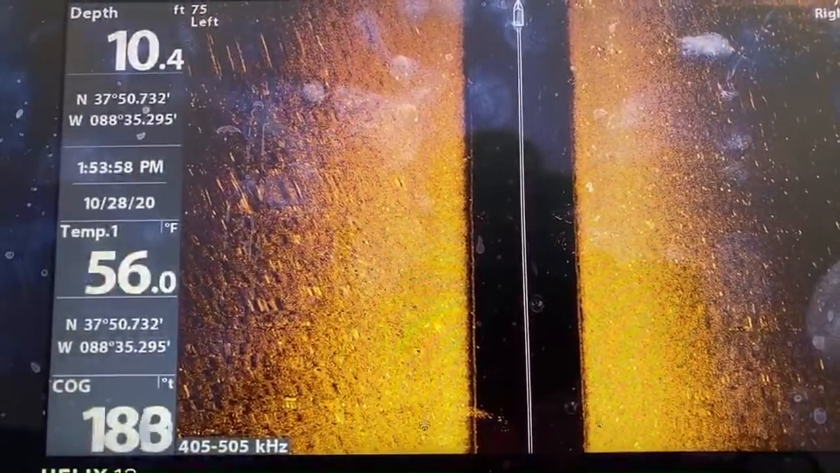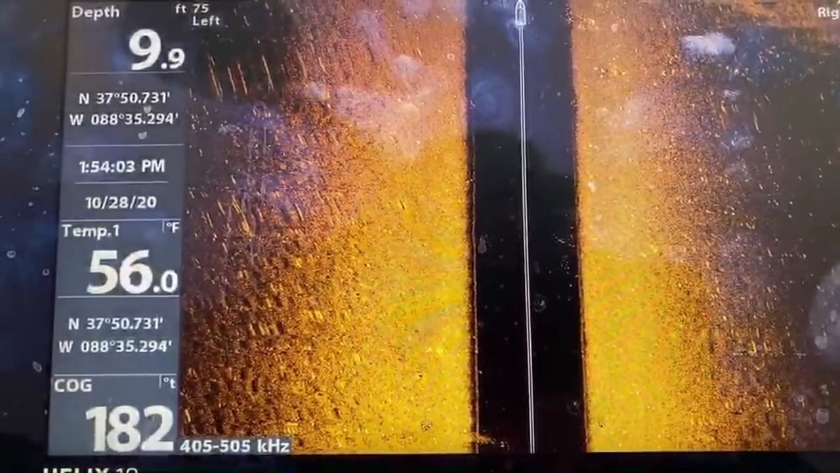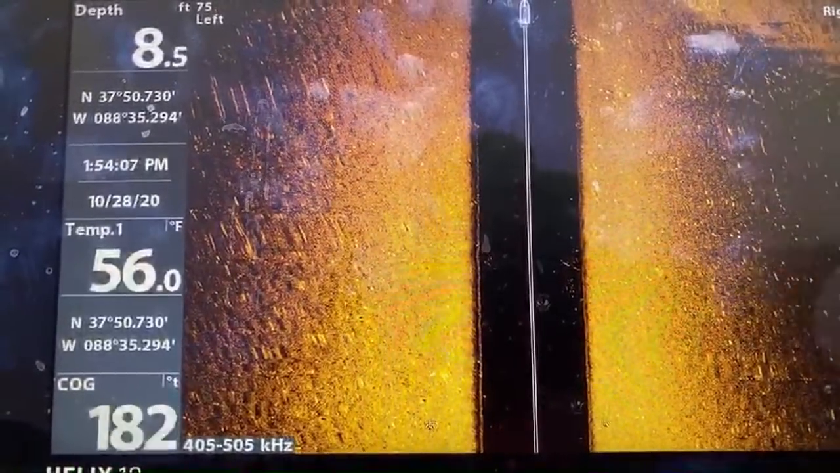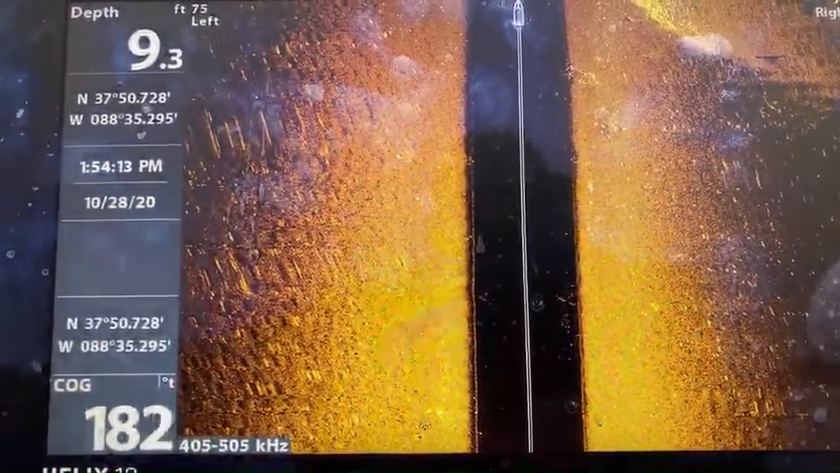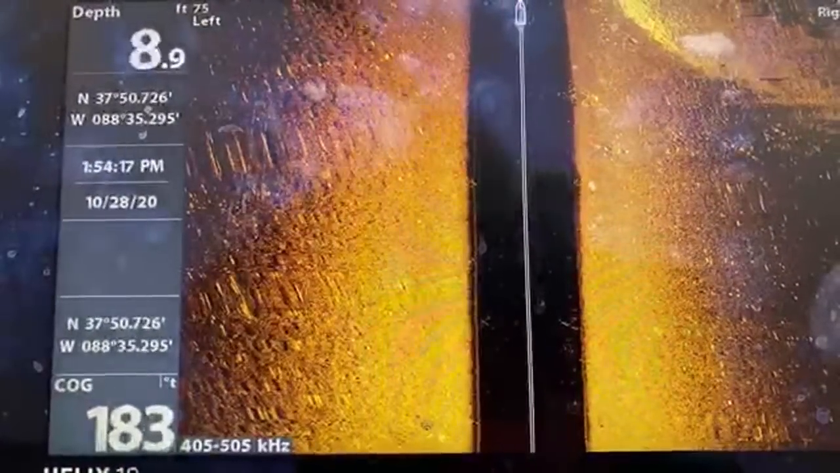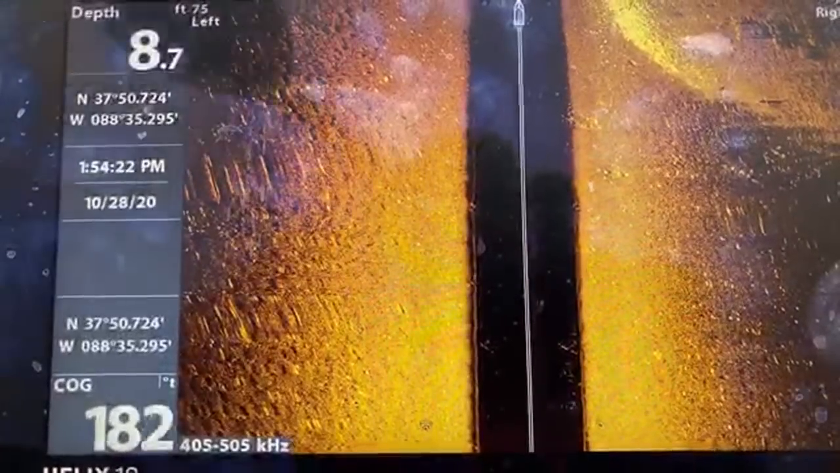Right now we're gonna be coming up to some poles on the right. You should see them coming up about right now. I'm pretty sure I'm close enough to it. You'll see those on the right.